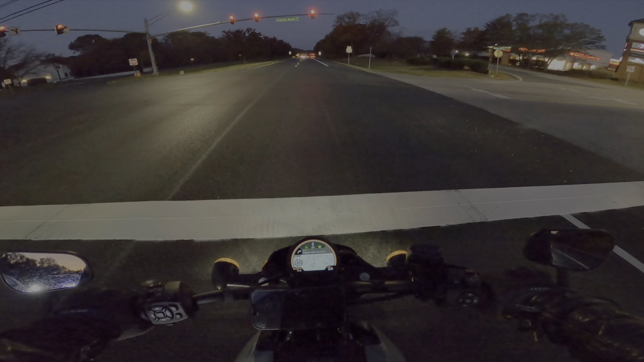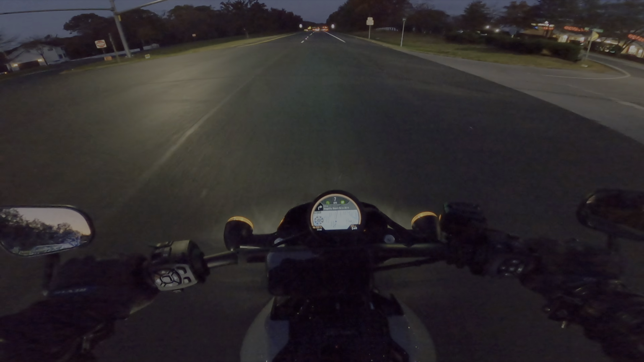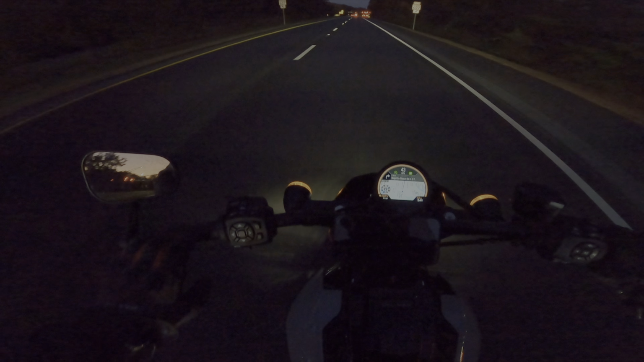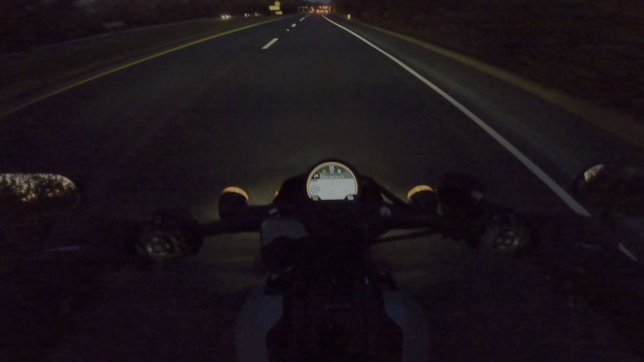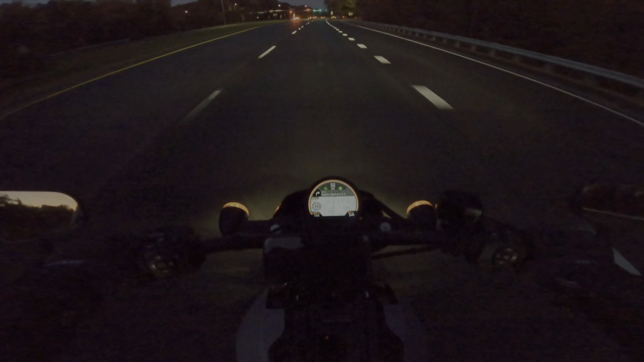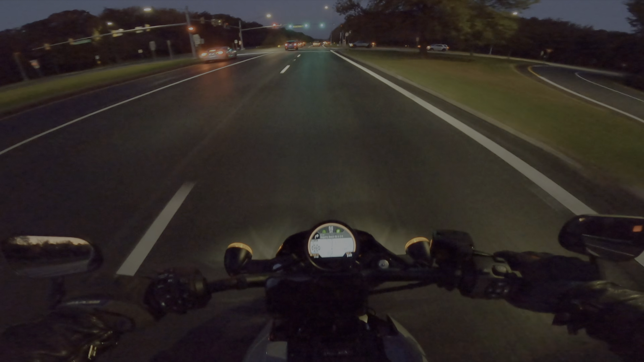It is chilly, and one of the things I do miss is having heated grips. So if you're looking for heated grips, you're going to have to find an add-on for that. And I don't know if they'll work on the Livewire. I'm going to guess they just hook up to the 12-volt battery, and you can get heated grips. Maybe there's an option down the road.